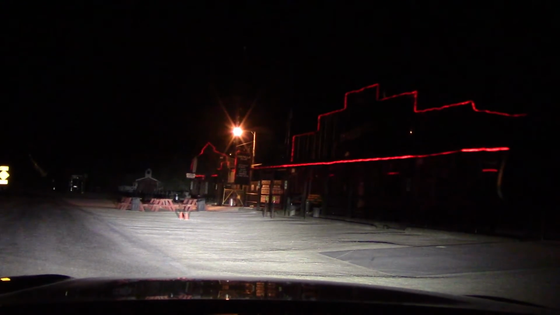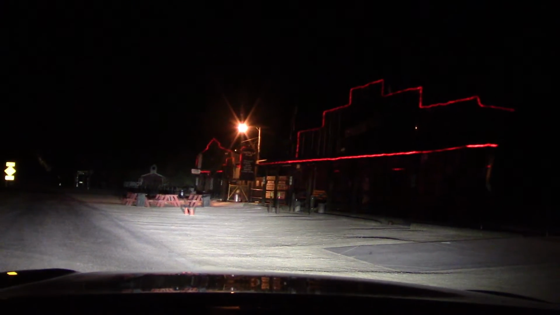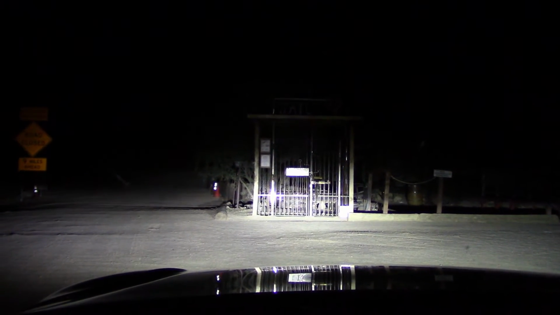Doggone, the bar is closed again. I never seem to make it in time. Let's see if there's anyone locked up in the jail. No, not tonight. This is part of the headlight test, because if you could see the word jail on top, that means the headlights are doing a good job and have a wide spread.